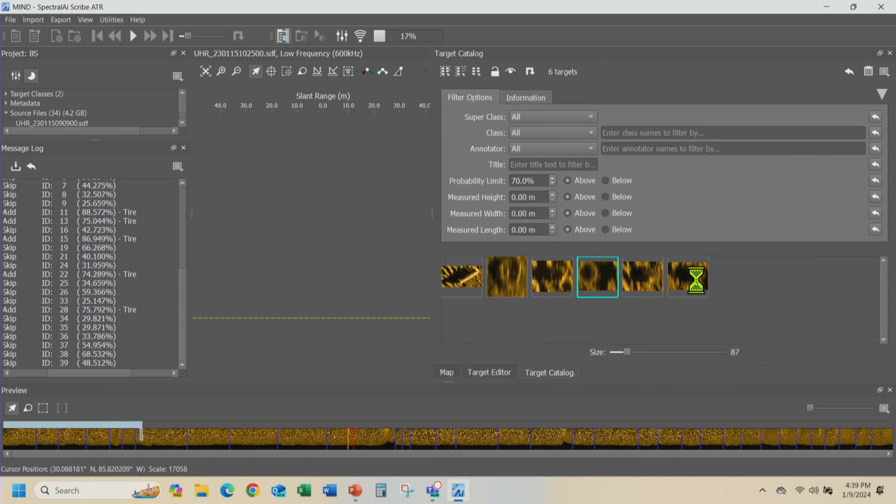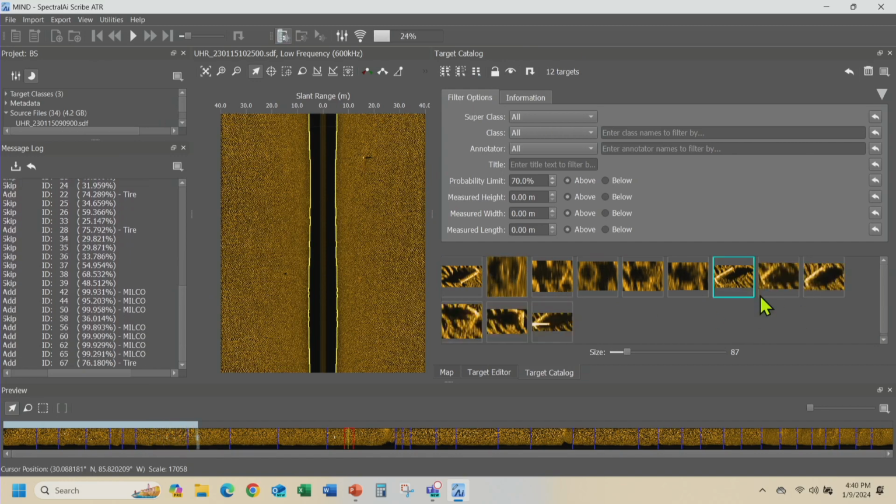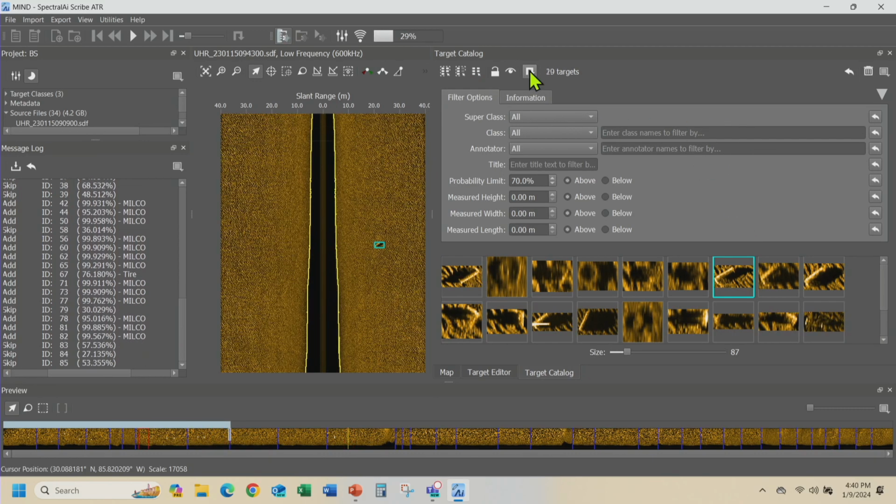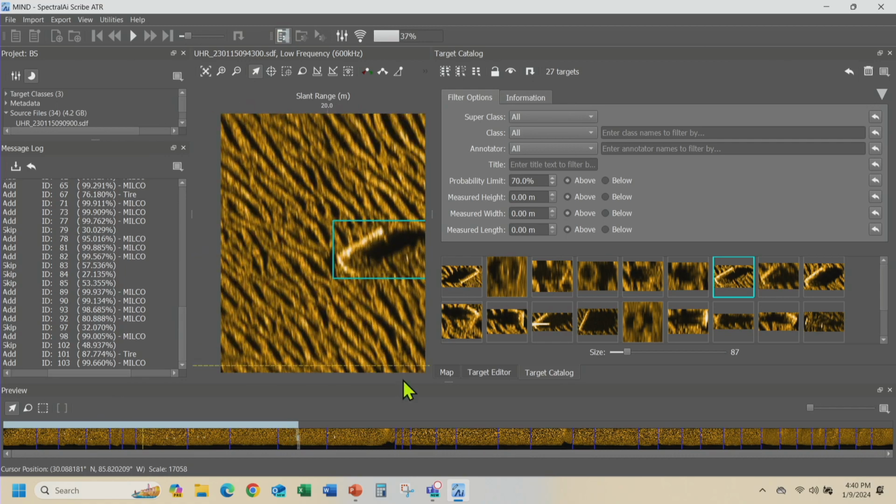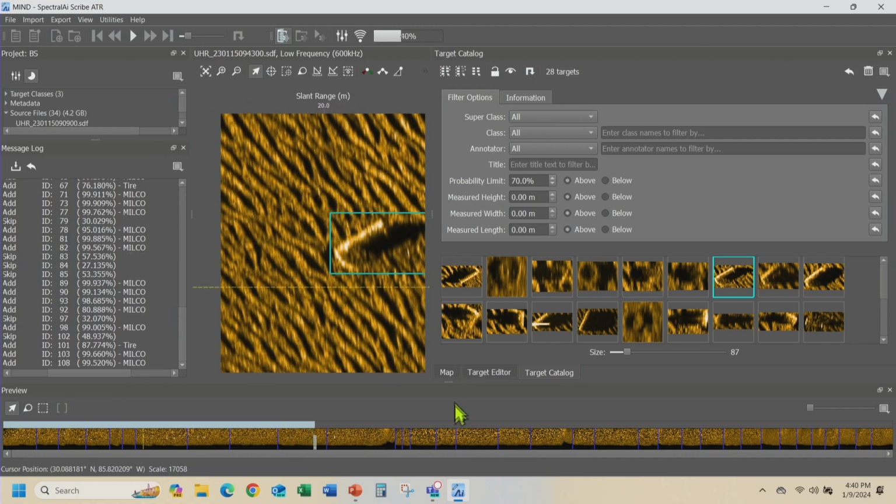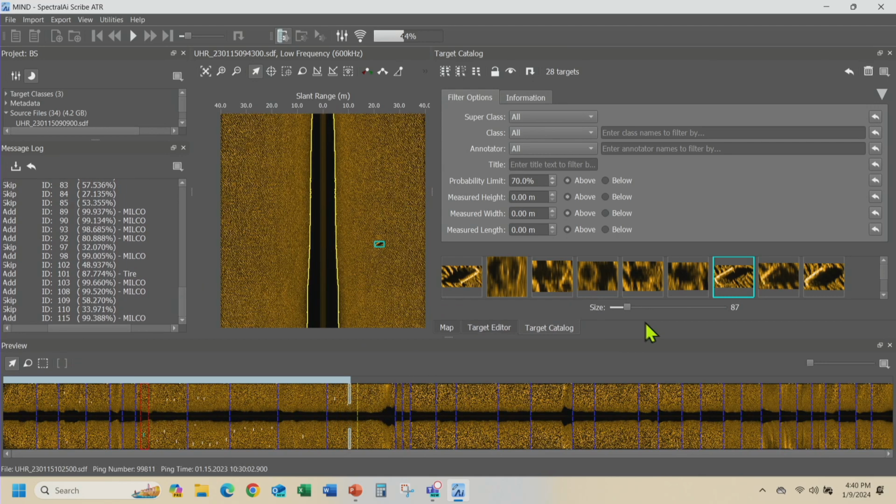The minute it's found anything, I can click on, let's say, that particular tire, or, oh, this mine's more interesting. So I'm going to click on that mine. And if I hit this little button here, it'll automatically take me to that mine in the data. I can zoom in and see that mine in the data while the ATR is actually working. You can see how it's working through all of those data files and how quickly it's working. So I'm going to go look at this tire now as well.